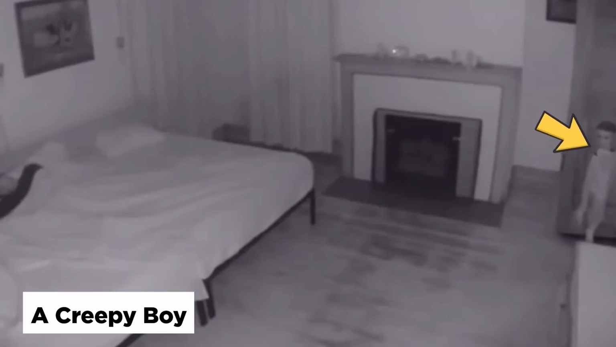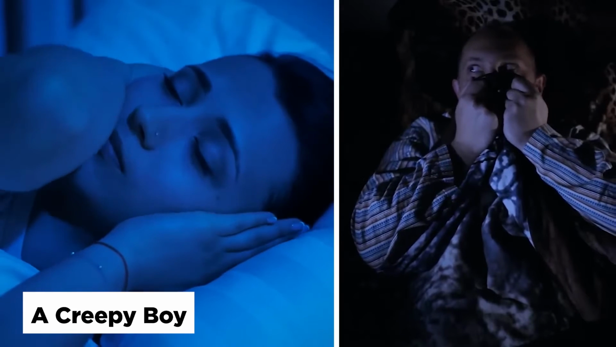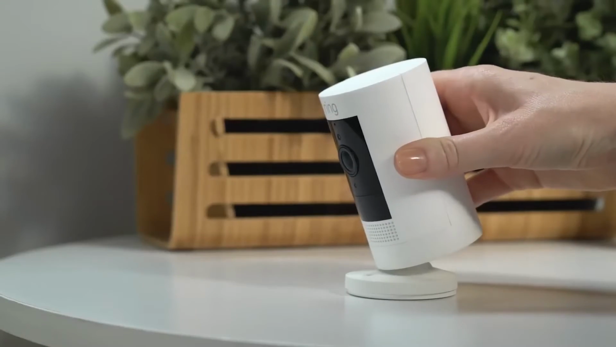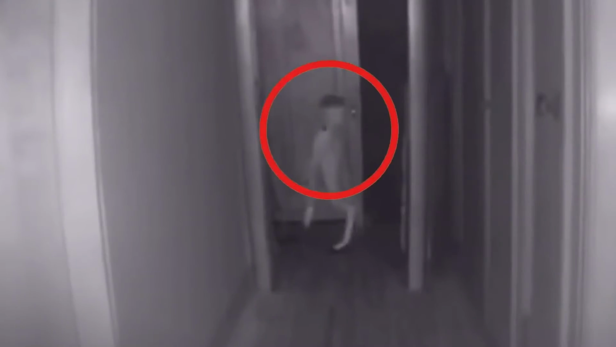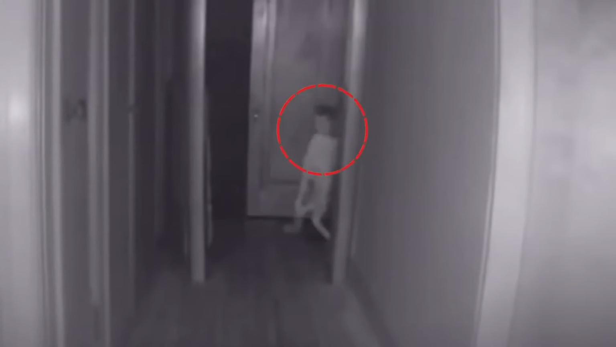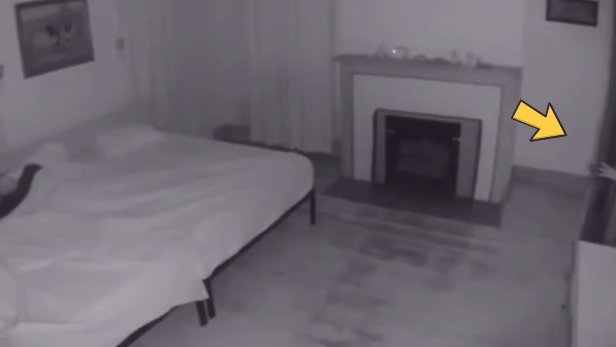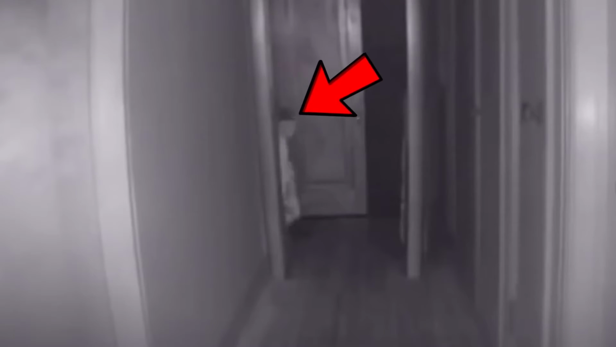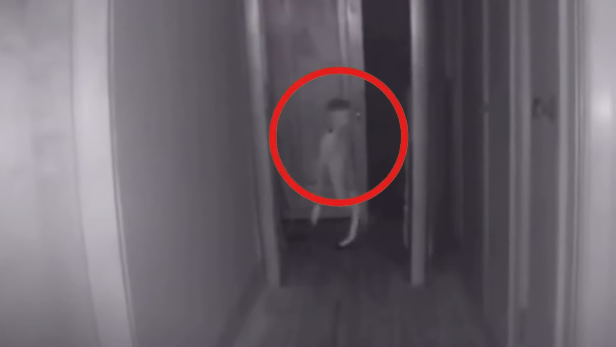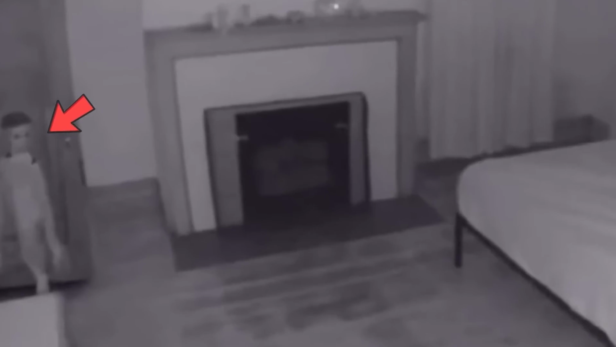A creepy boy. A couple had been hearing scary noises from the house every night, so they decided to install Ring cameras everywhere. And one night they recorded a creepy doll walking around in the hallway, and then in the bedroom as well. The doll's arms moved in the creepiest way possible, and the video ended with the doll entering the bedroom and kind of sensing the camera. What happened afterward, nobody knows.